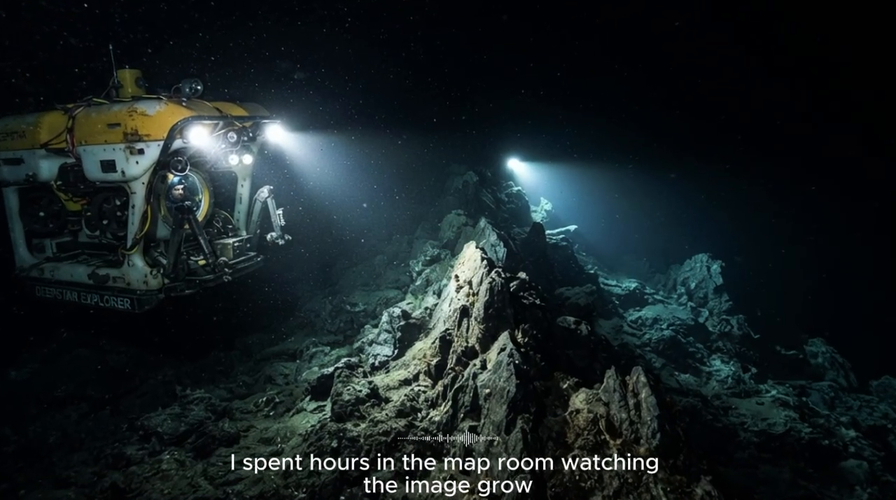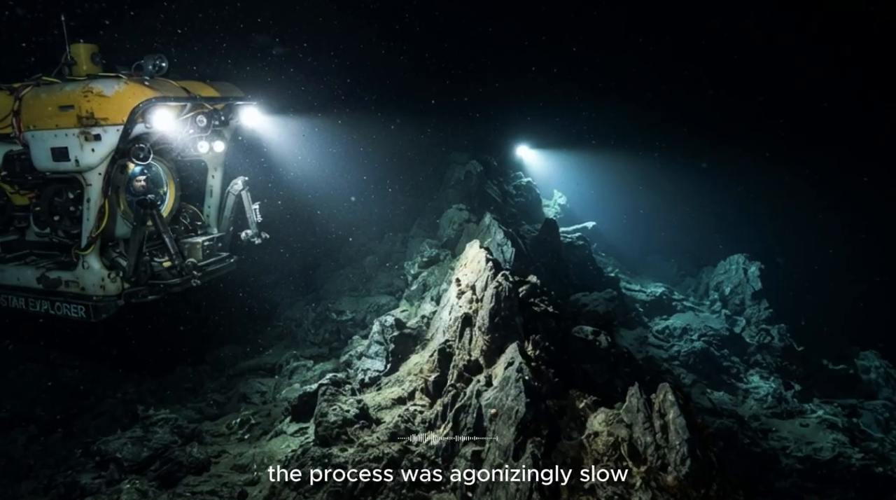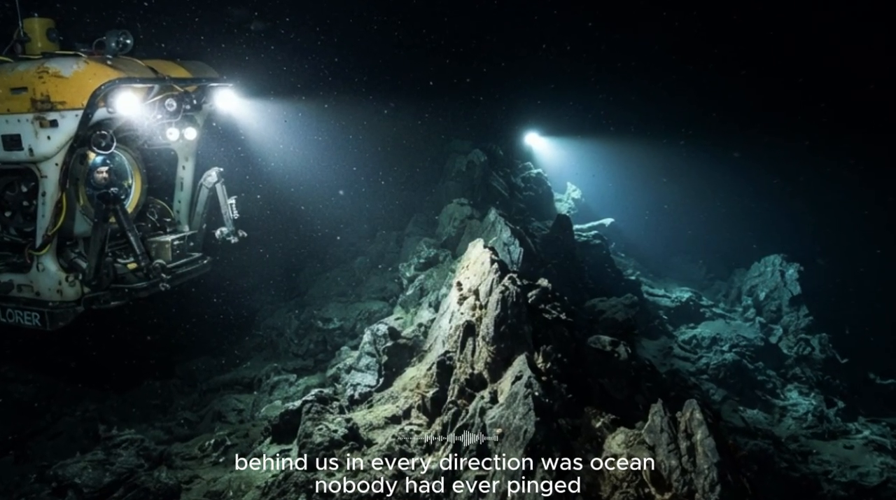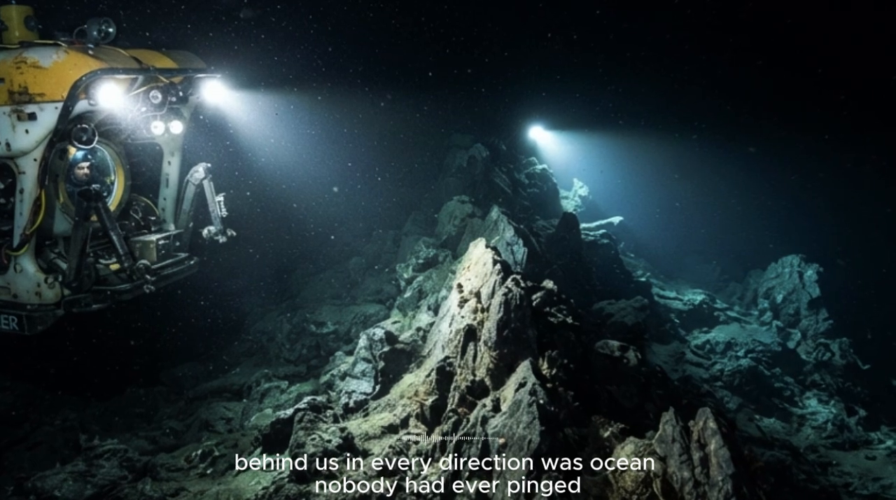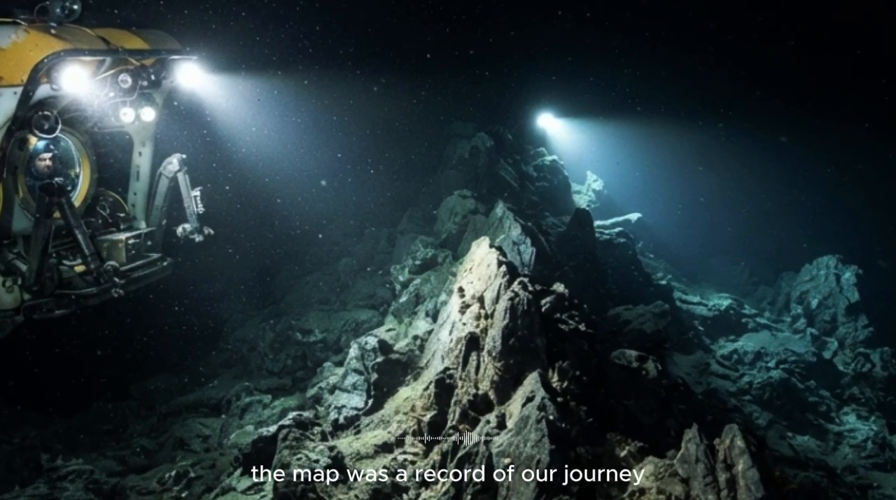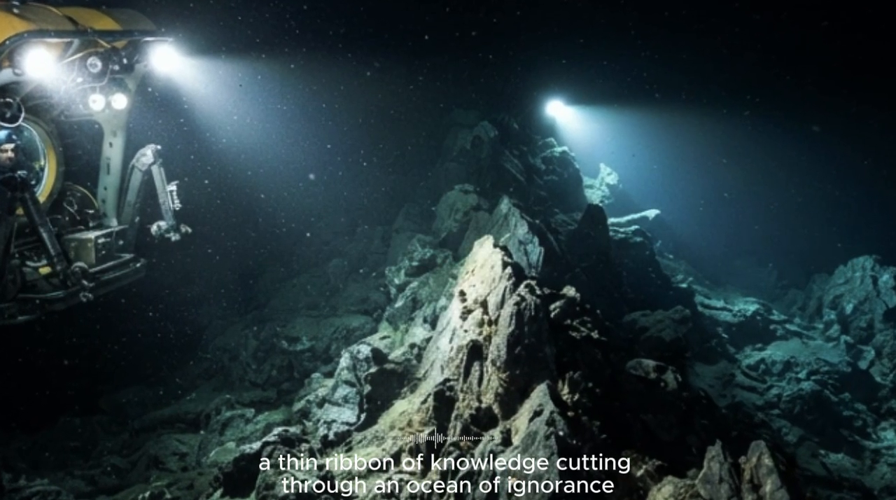I spent hours in the map room, watching the image grow. The process was agonizingly slow. We covered a strip of ocean a few kilometers wide each day. Behind us, in every direction, was ocean nobody had ever pinged, vast, unexplored territories that stretched from horizon to horizon. The map was a record of our journey, a thin ribbon of knowledge cutting through an ocean of ignorance.